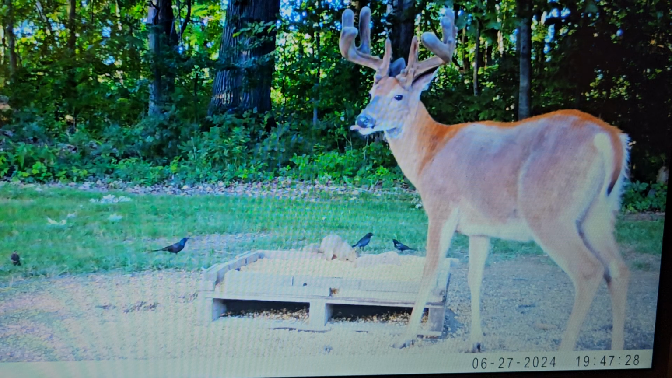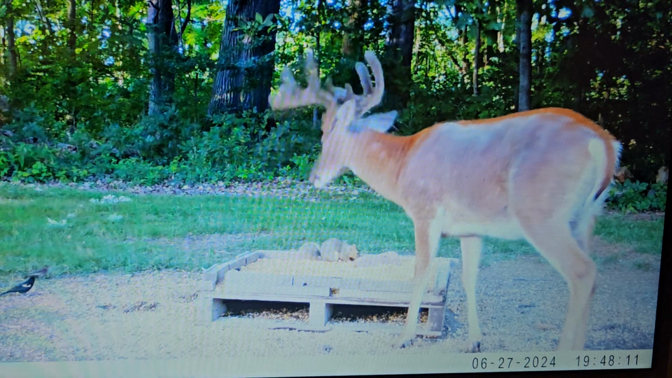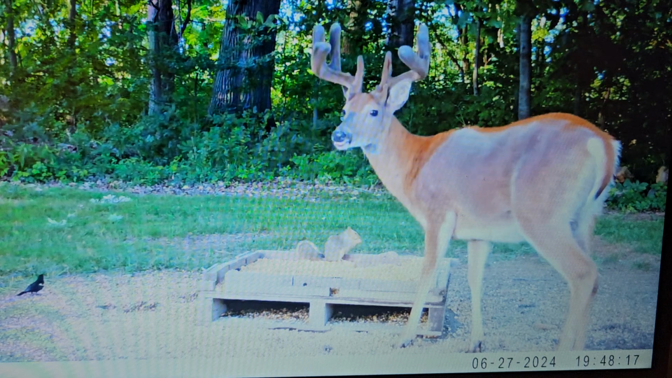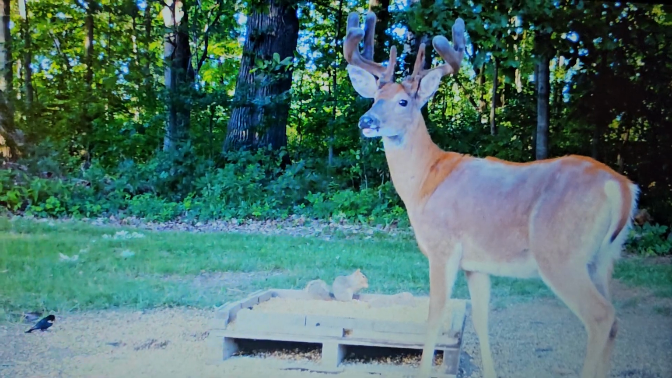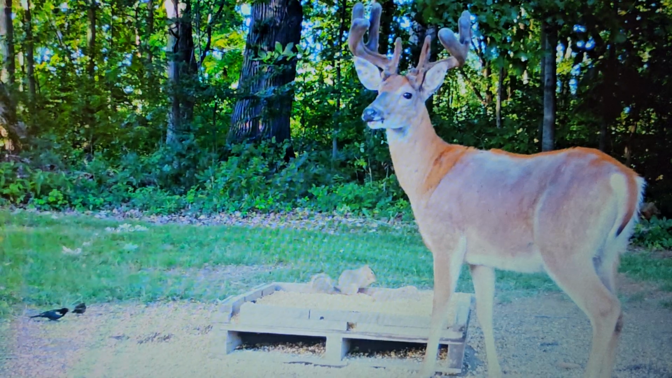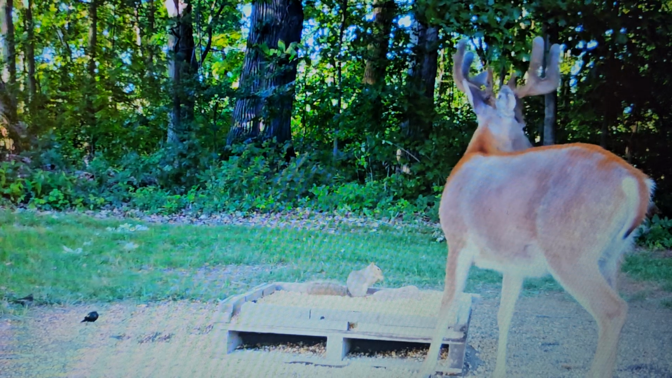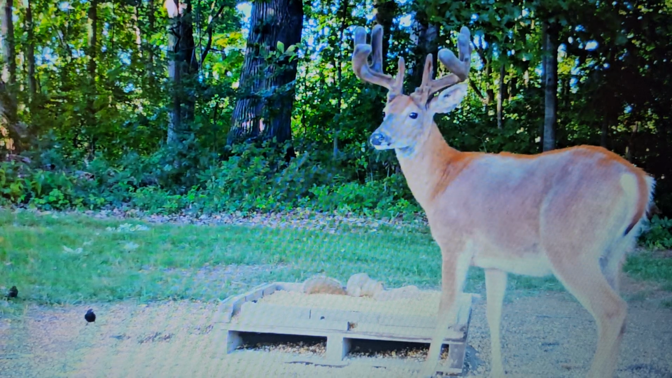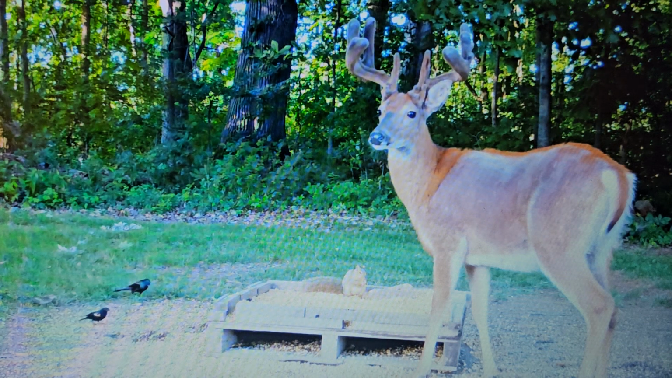Love to see them tines get taller. I'll move it up since he keeps getting so tall. Pretty buck.